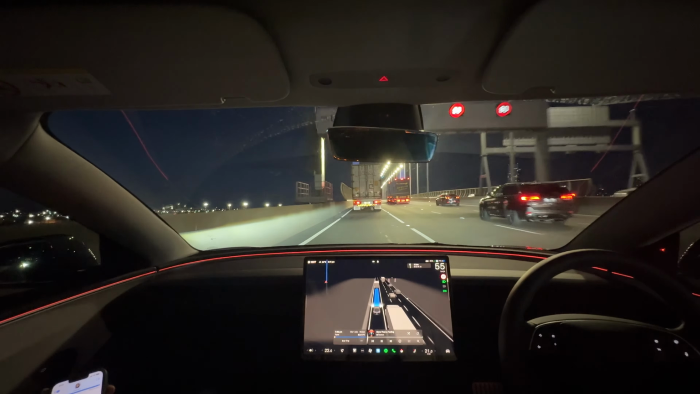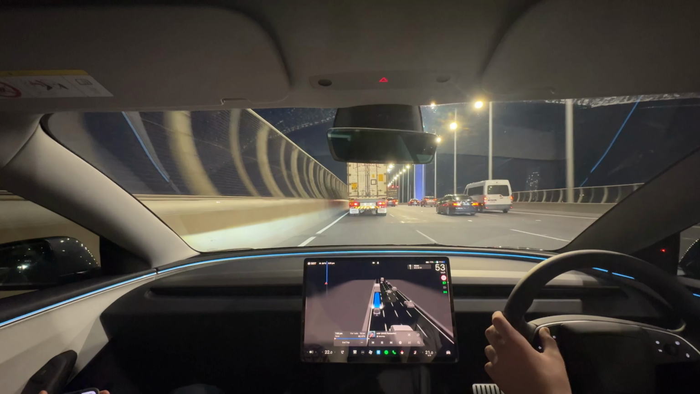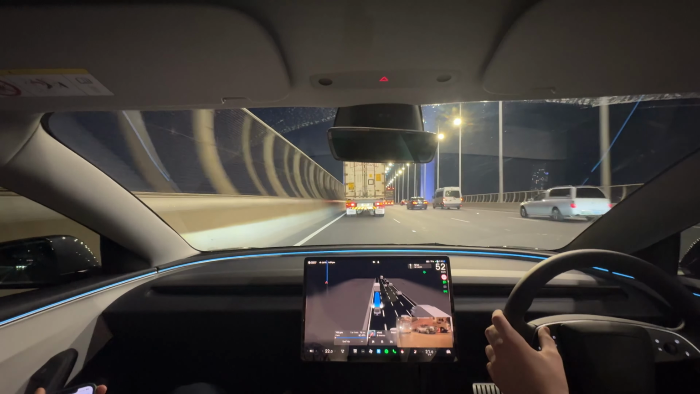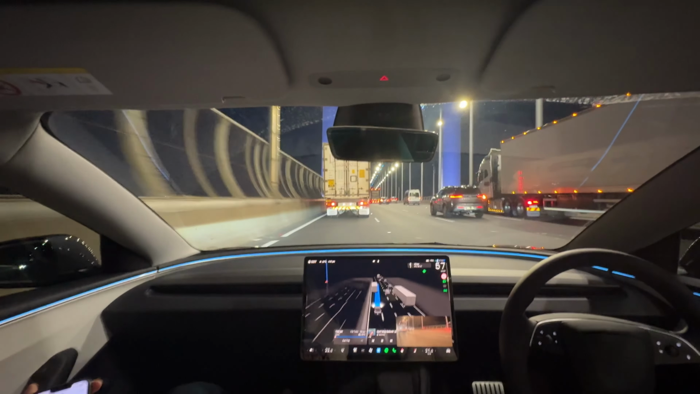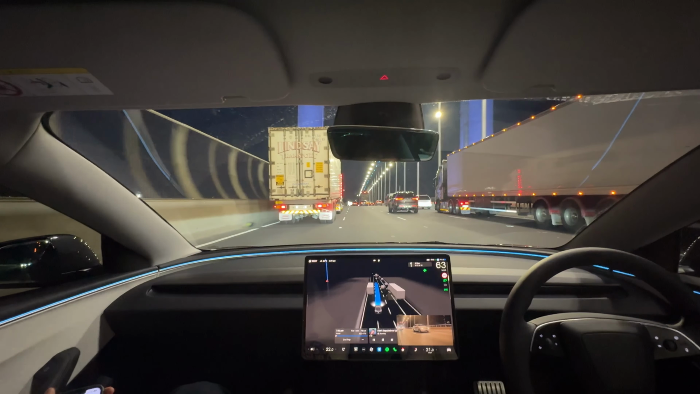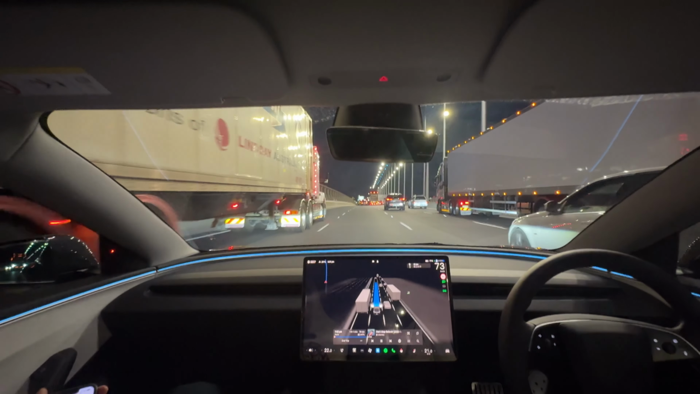As we merge onto the freeway here, you can see on the visualizations that we are kind of squeezed in between two trucks, and I think that truck behind me on the bridge was letting me in, so I just popped on the right indicator as we were going pretty slowly. The car picked up speed and merged at the same time, which was good to see, and then took over this truck well.